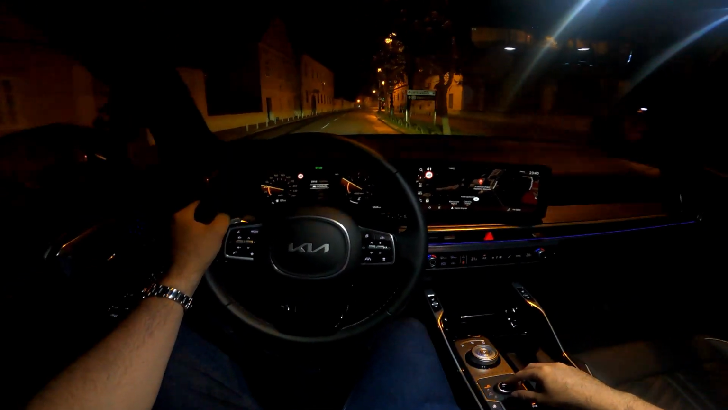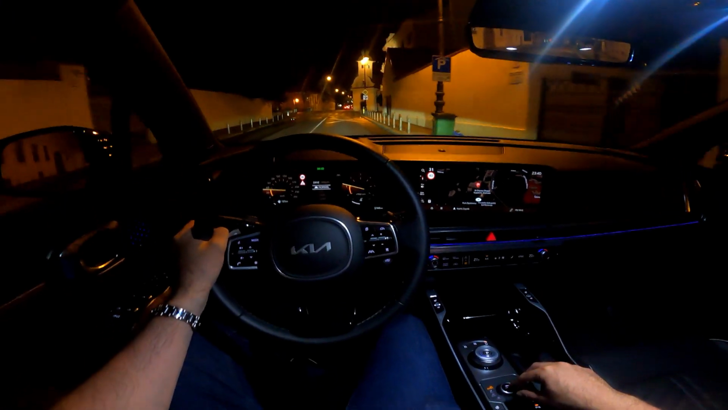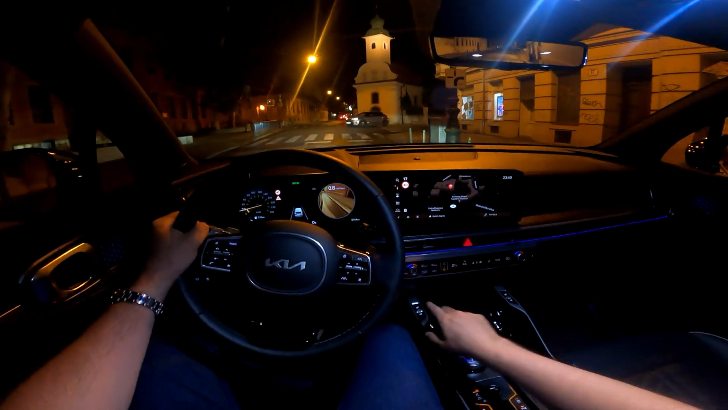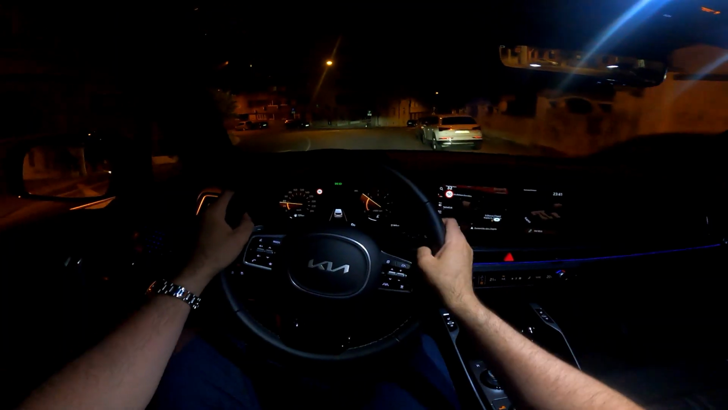This car also has the terrain modes, so snow, mud and sand. Heated seats and cooled seats for the passengers on the front, so drivers and passengers seat actually.